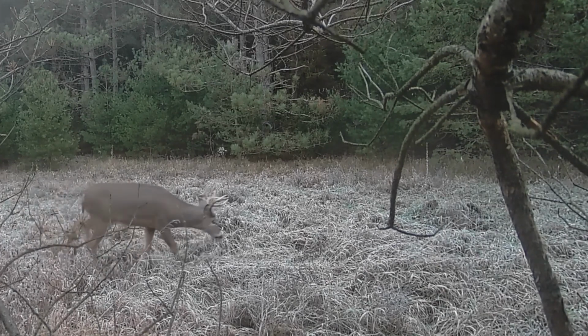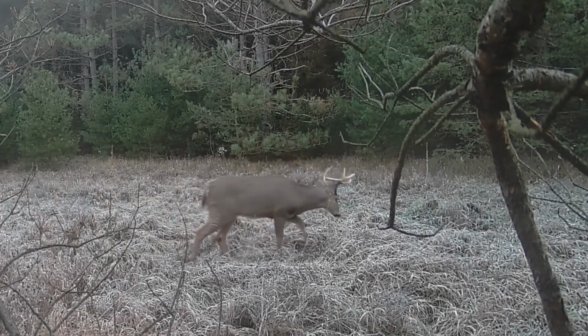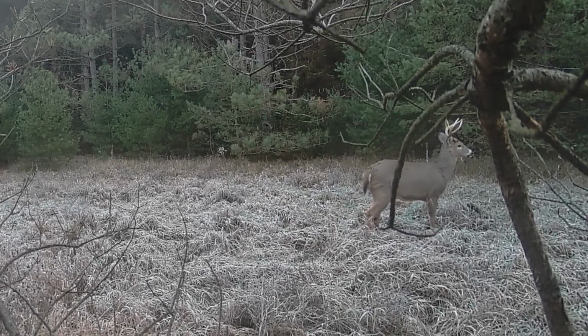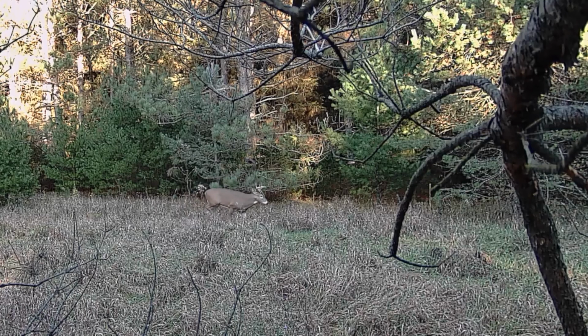This 5 or 6 point buck has tall tines, a little bit irregular on the right side, and I'm looking forward to seeing how he grows up over the years. That was the only footage that I captured of that one.